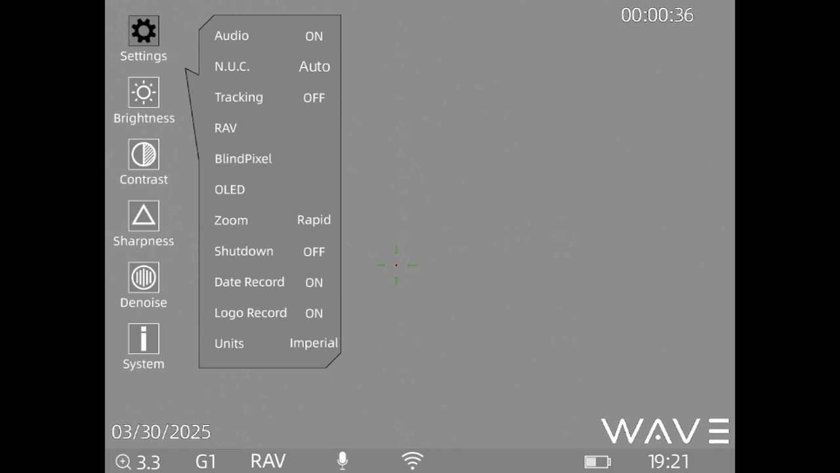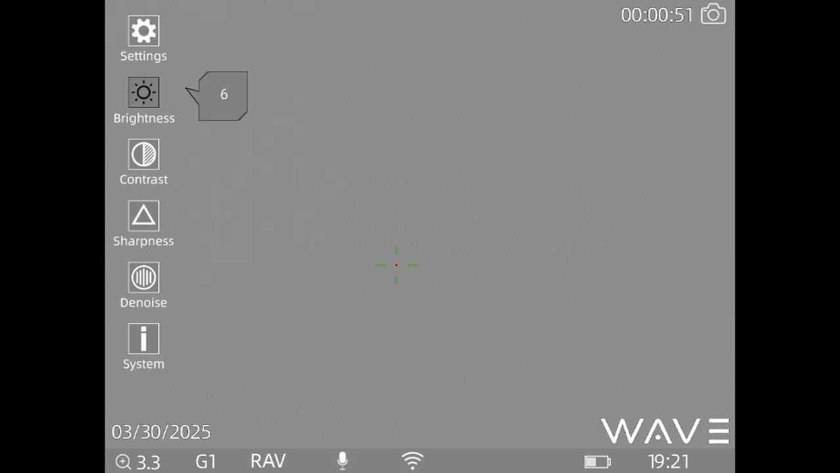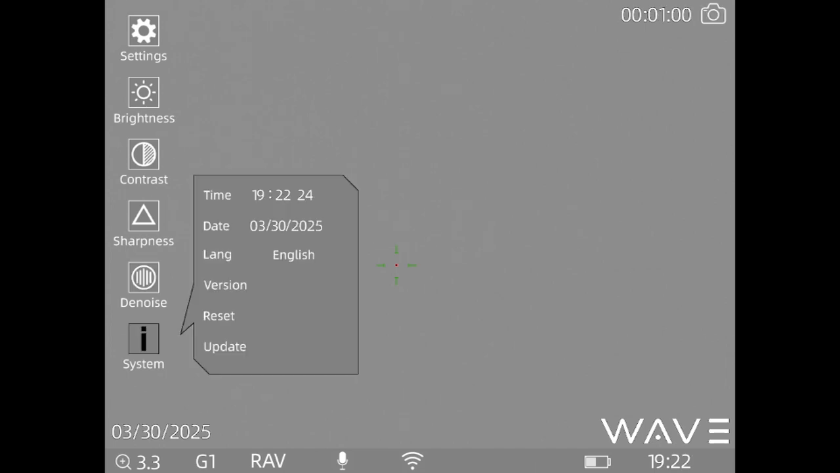In the settings menu, you can adjust the audio, the tracking, the record activated video. You can adjust the speed of your zoom. You can also choose between imperial or metric units. This is where you would go to adjust the brightness of your screen, the contrast, the sharpness, denoise it, and this last one is just information about the system.